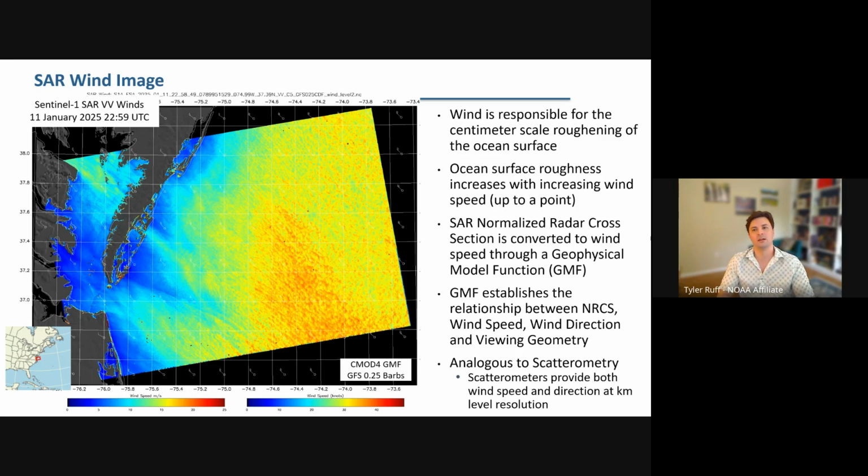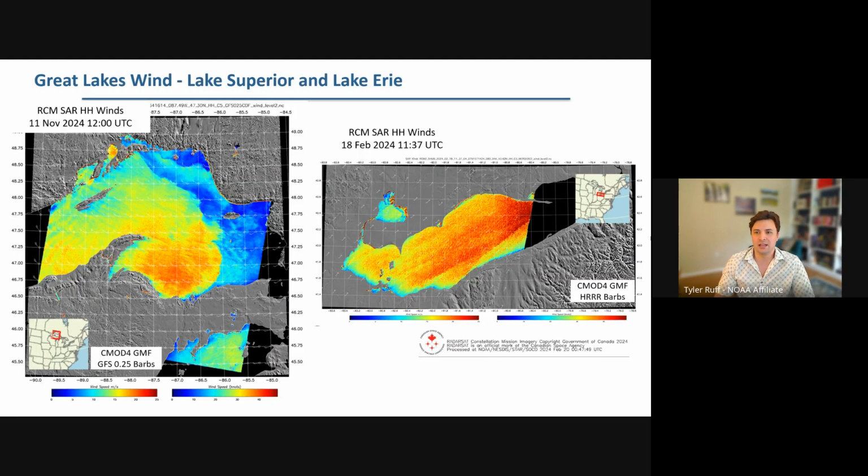So let's just look at a couple more examples. We get daily coverage over the Great Lakes, specifically with RCM coverage. The left image shows Lake Superior. I'm actually going to return to this example because we see a pretty interesting frontal feature there. On the right, we see Lake Erie, and you can see some dramatic winds there, up to about 50 knots, which is about the limit of how high CMOD4 can produce accurate results here. So the winds can get pretty ferocious at certain times of the year on these lakes.